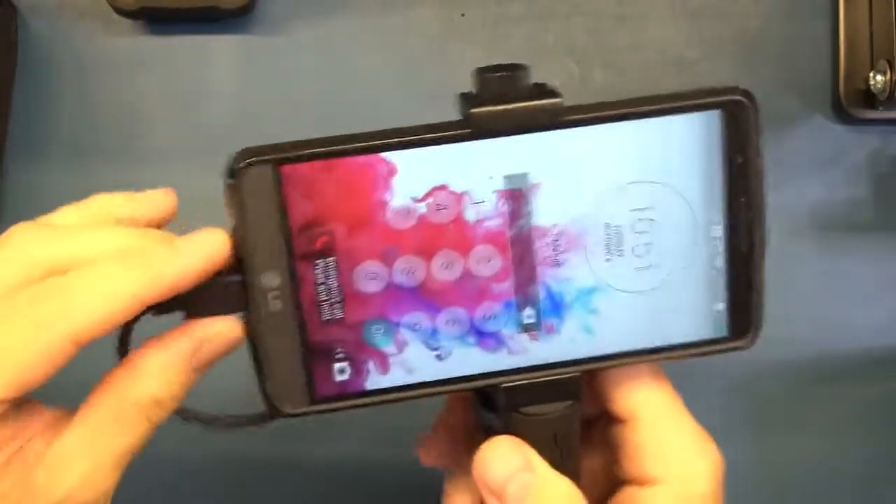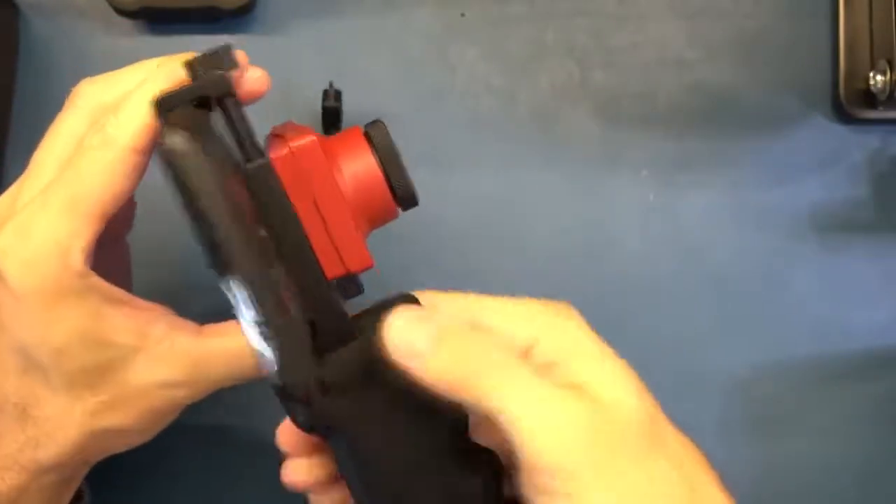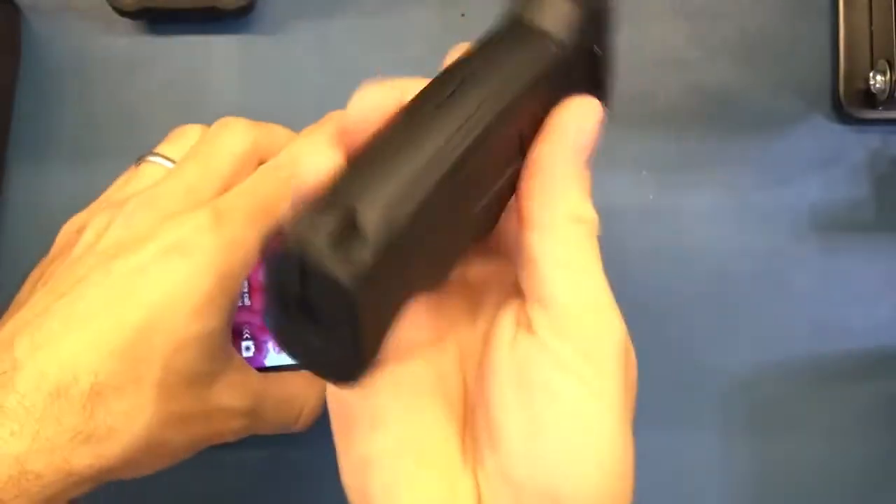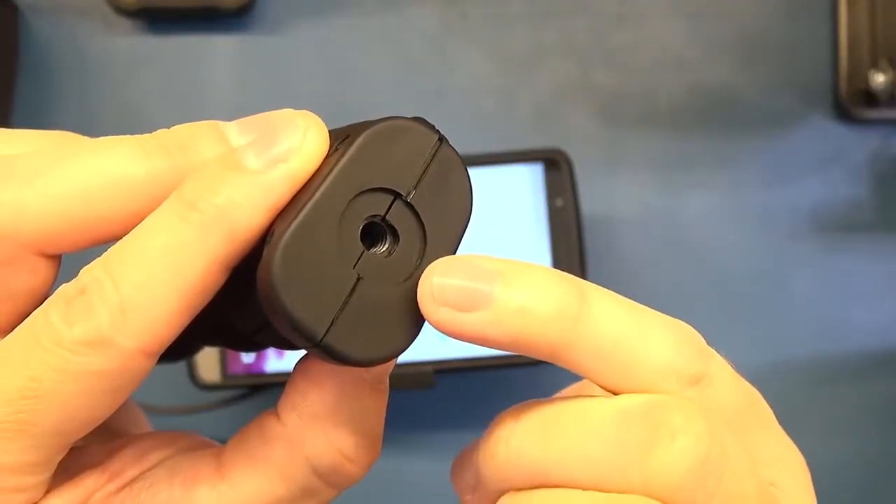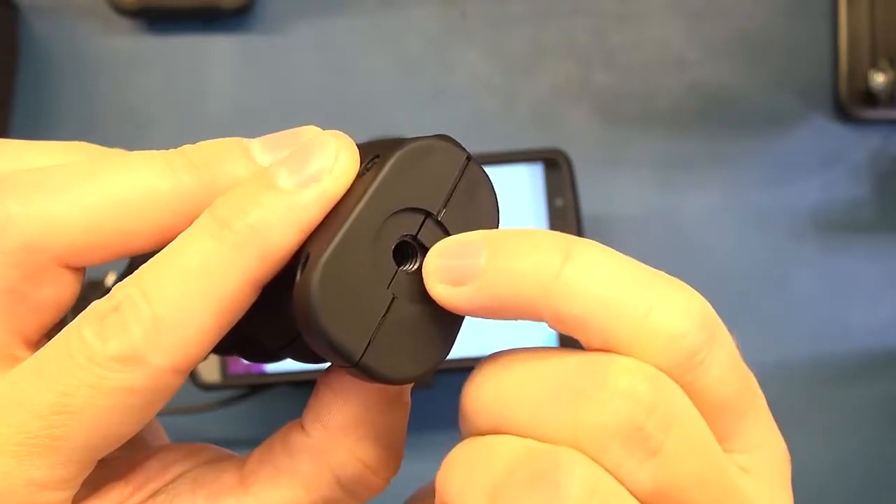Right, so I'm going to undo this phone just so you can see how it all hangs together. It's got this handle which straps on, which of course makes it really handy to use like a normal thermal camera. That unscrews really easily. It does have a handy stud in the bottom so that you can place it on a tripod. The one thing I'll note is that it's almost double recessed. You've got this initial flange and then the thread is still below that.